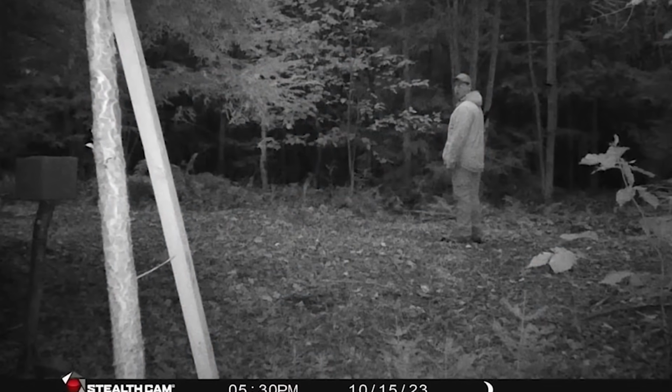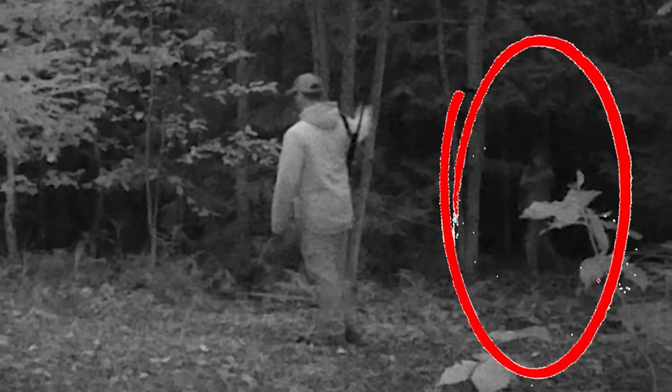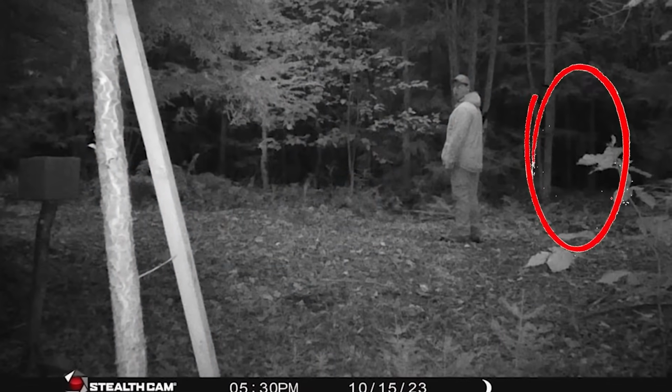It's hard to notice at first, but look at the middle right-hand side of the first image. We'll zoom in and circle it for you. Okay, so it's a shape that sort of has a form you might be able to recognize as a person, maybe. This wouldn't be all that strange on its own, but now take another look at the second picture. Whatever that shape is, it isn't there anymore.